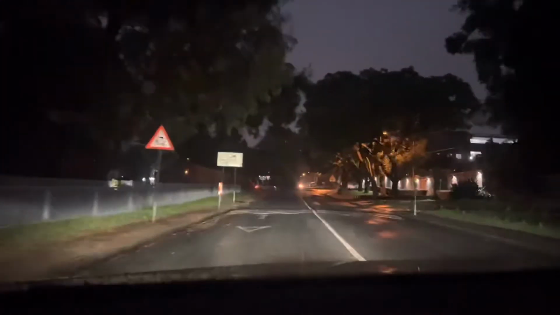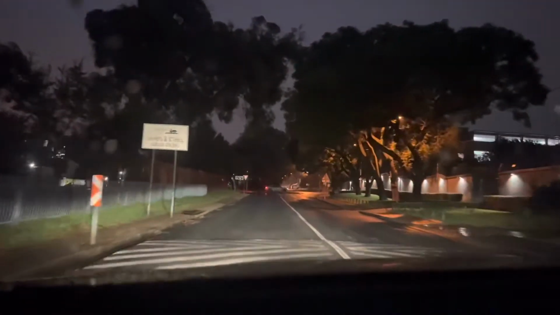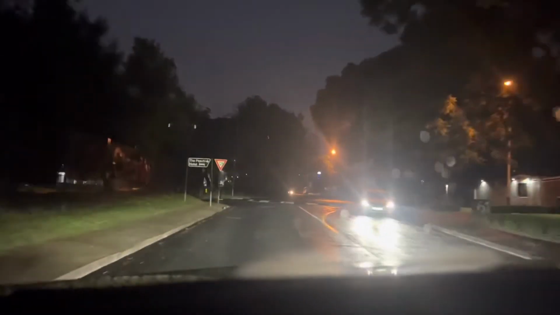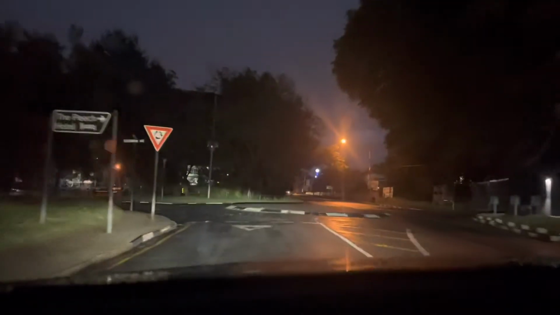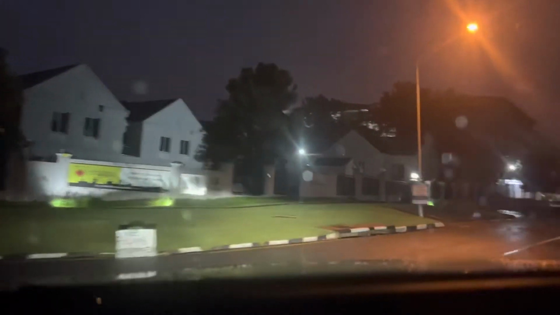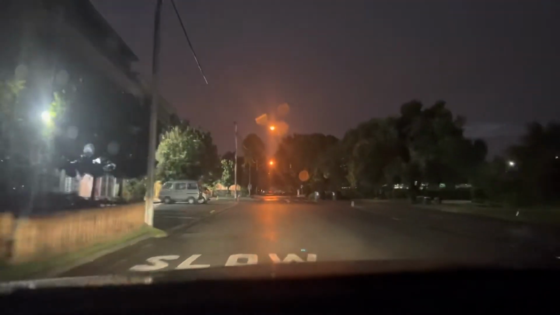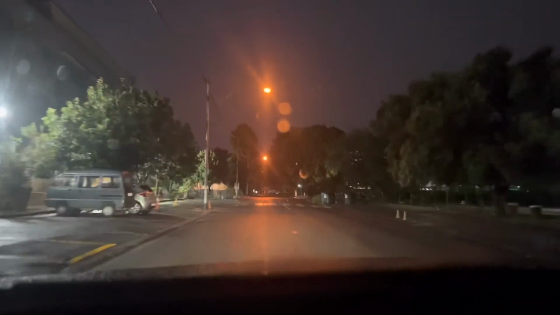Accidents will always happen simply because sometimes people are just ignorant and sometimes people are just greedy. They just don't want to give others a chance, or they just don't want to follow the rules of the road. As simple as that. But anyway, let's just enjoy this ride. Let's enjoy this night drive and see the beauty of Melrose.